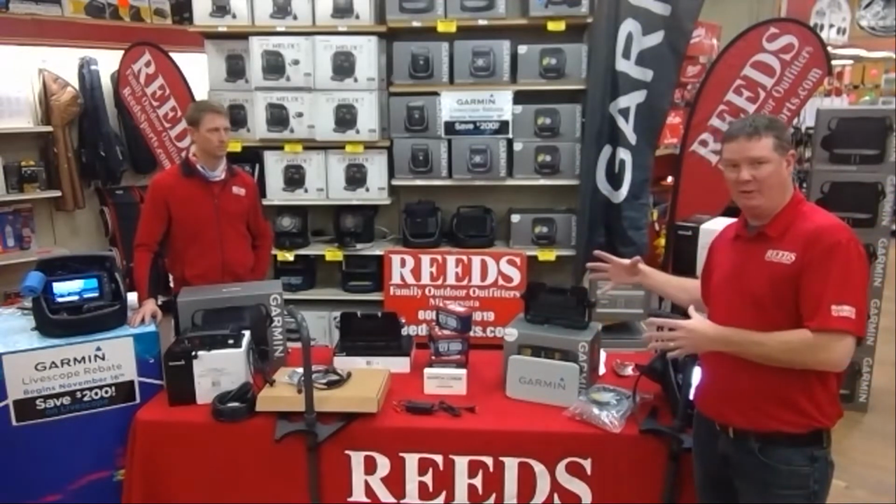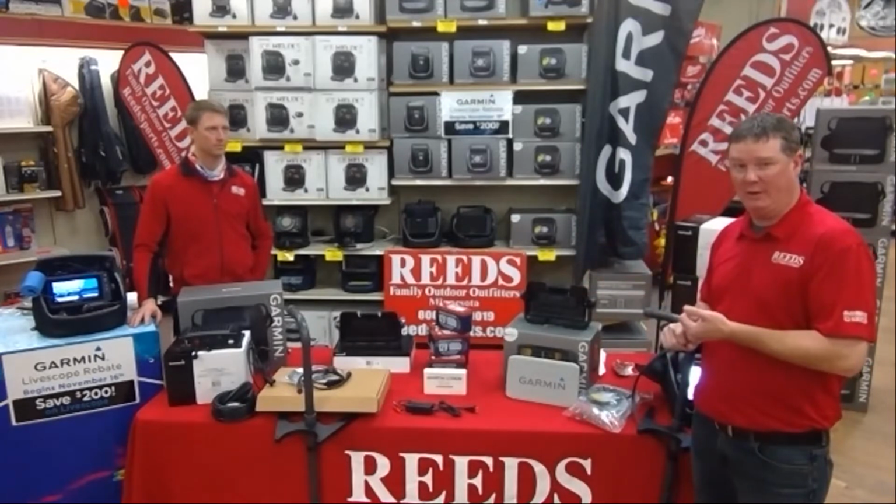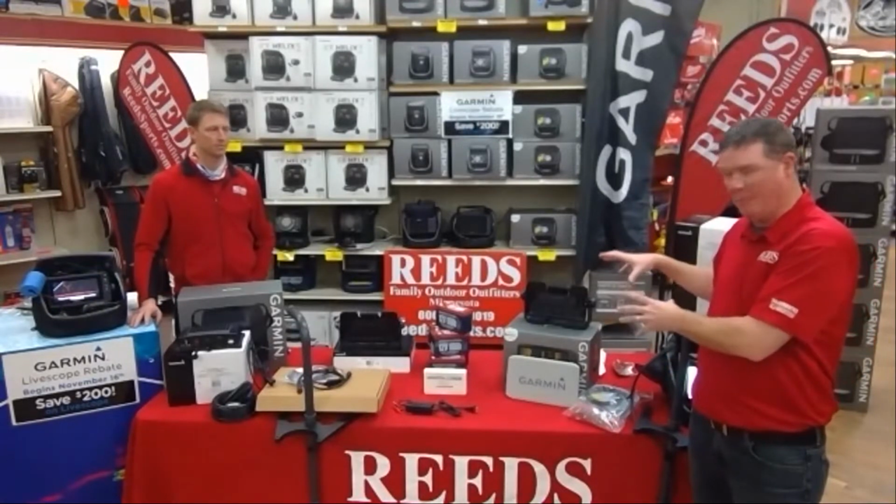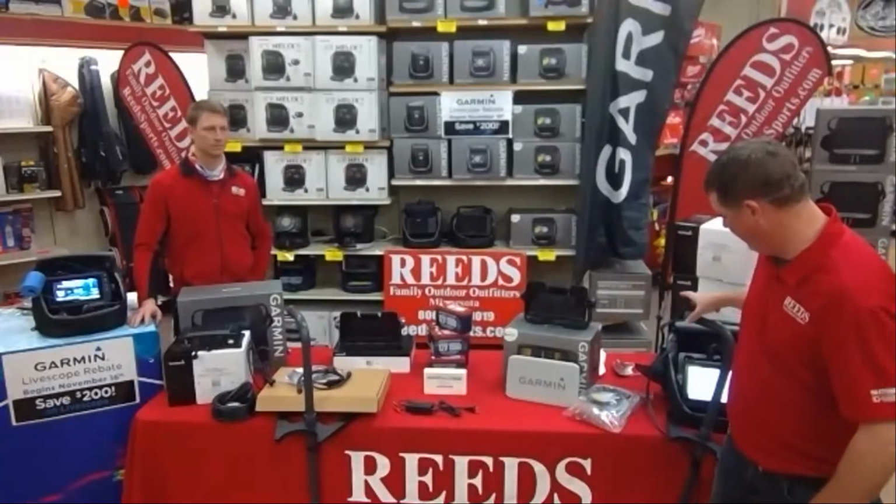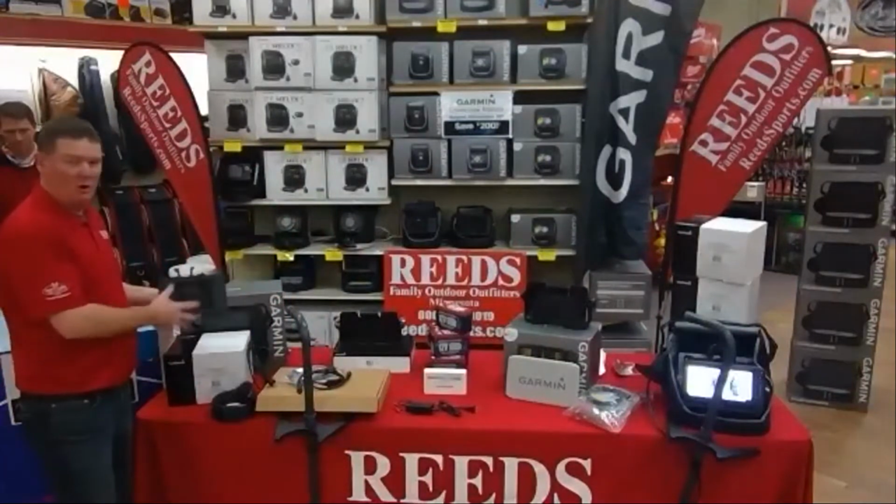That unit is basically set up ready to go for summer. So, that's got the summer transducer in it, the GT54, which will have side imaging, down imaging, sonar, obviously GPS in the unit. So that is all of your parts and pieces to put on your boat and be ready for the summer. Kind of the second component in there is going to be the actual Livescope and the Livescope